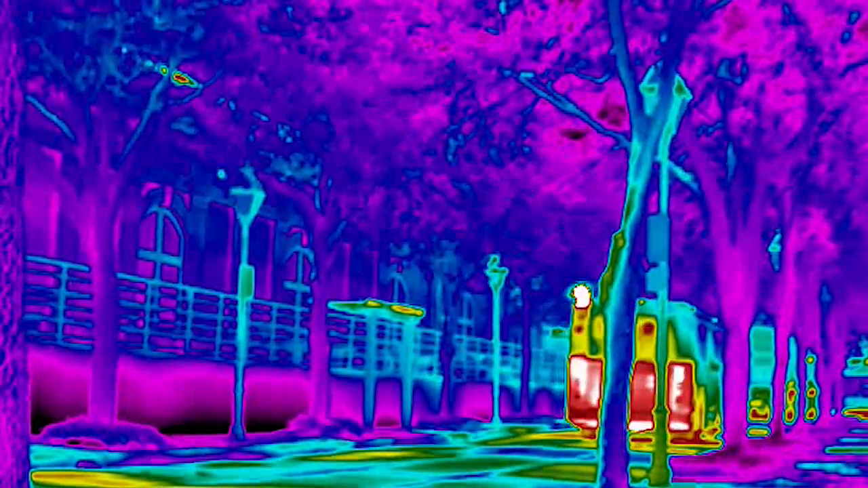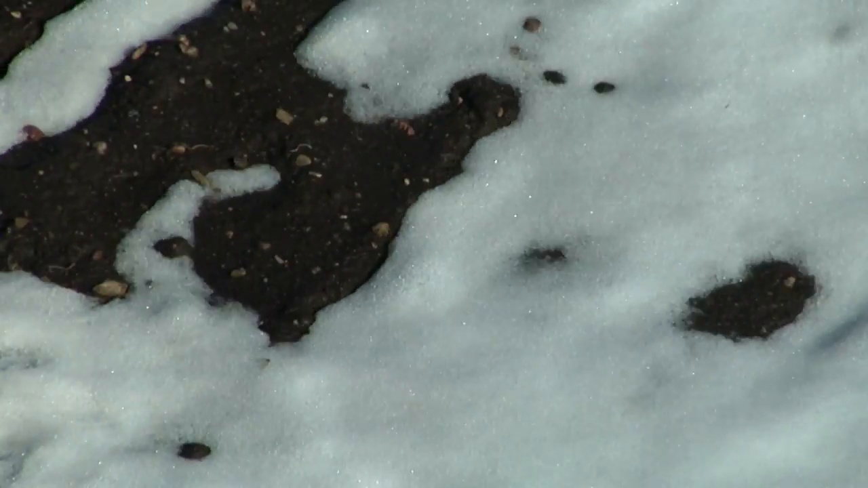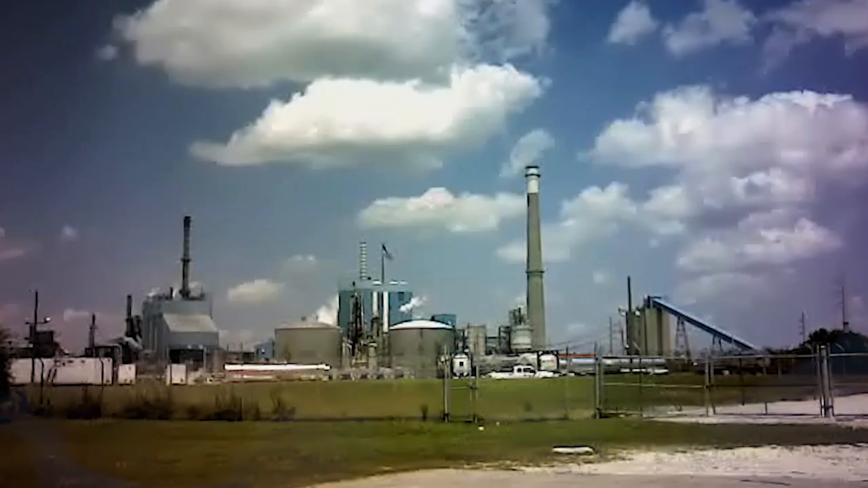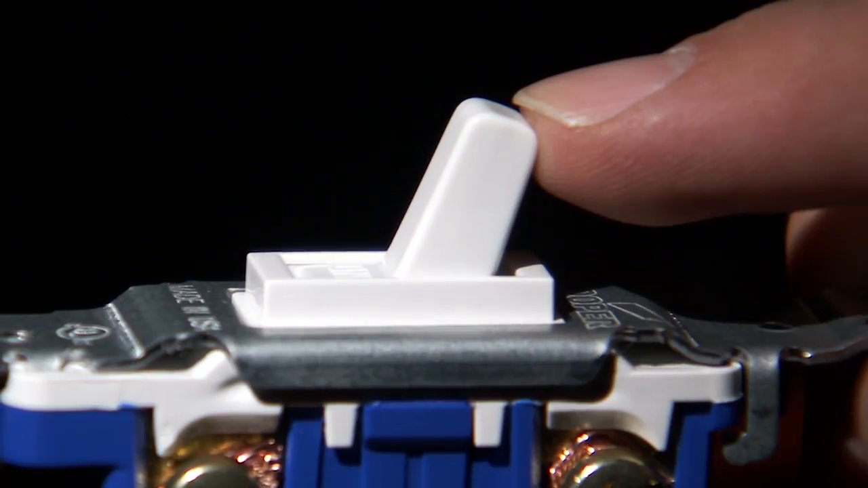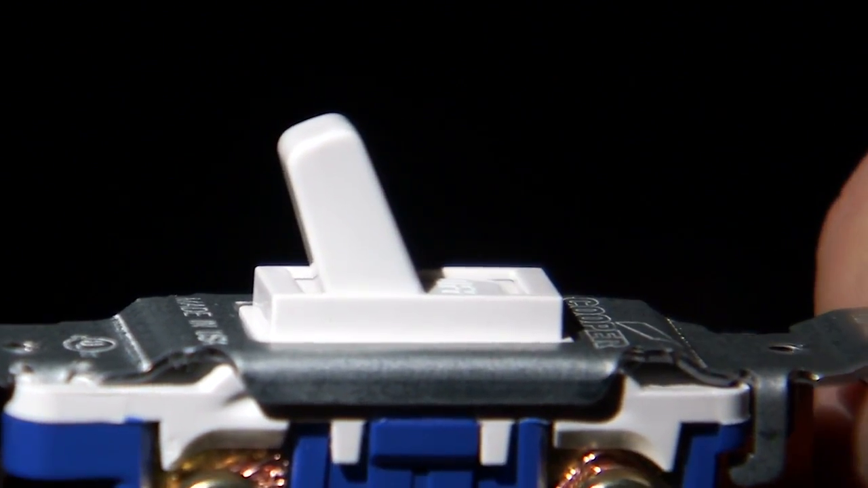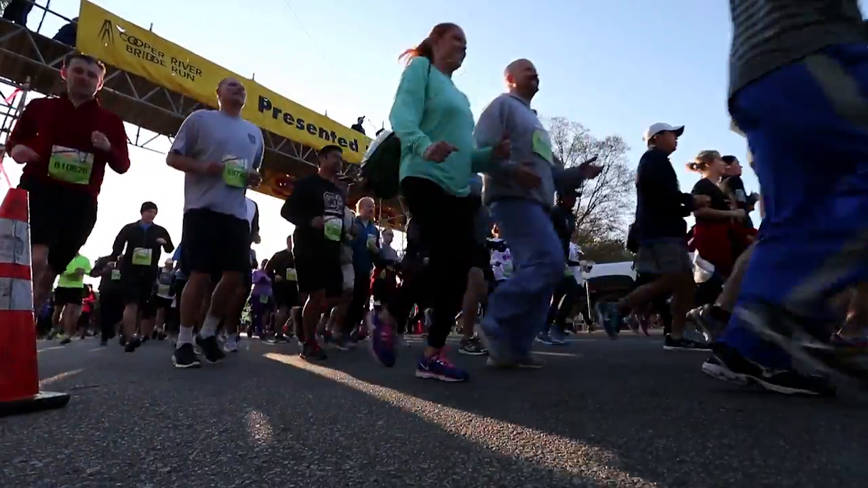Enough, in fact, to trap heat equivalent to 4 atomic bombs going off every second. So we live in a world of combustion, and climate change isn't going away. But at least its source isn't invisible anymore. It's as real as the switch you just flipped, the pedal you just pushed, and the breath you're about to take.